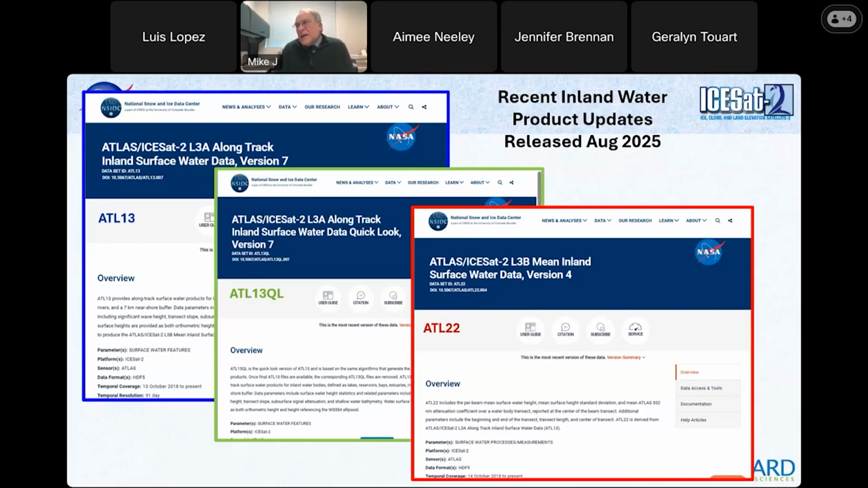Also, it turns out, and this was sort of a surprise to us, that the product usually comes out about 40 days after the overpass. And that's mainly due to the georeferencing of the data. But they already have a very good estimate of where that data is, within a few meters of where that photon actually landed. Not vertically, but horizontally.